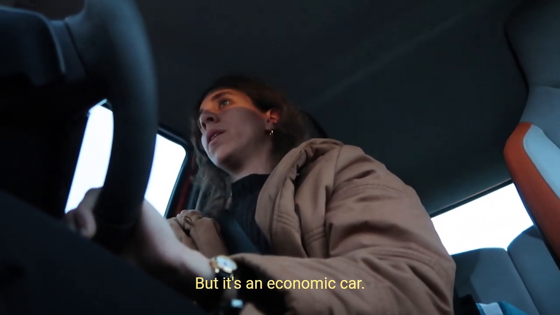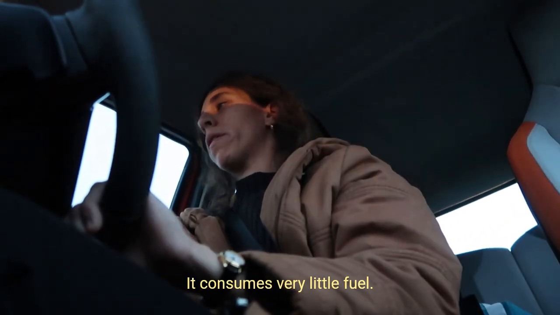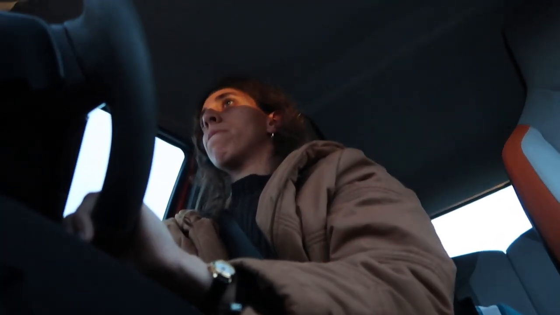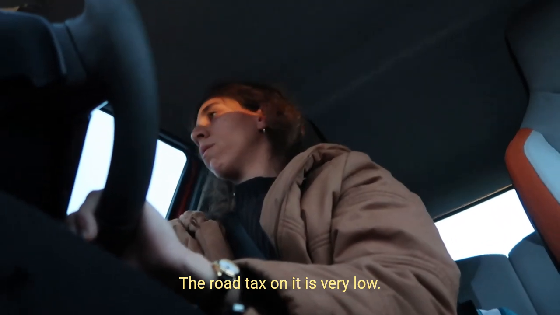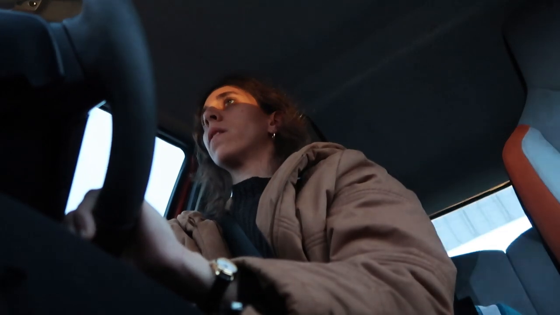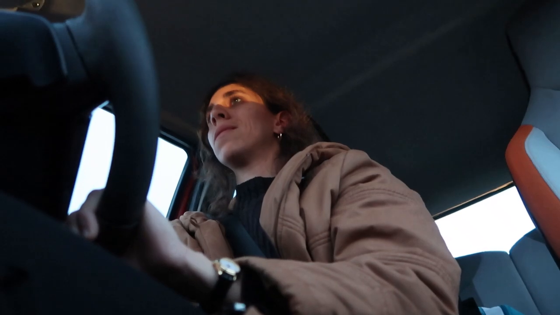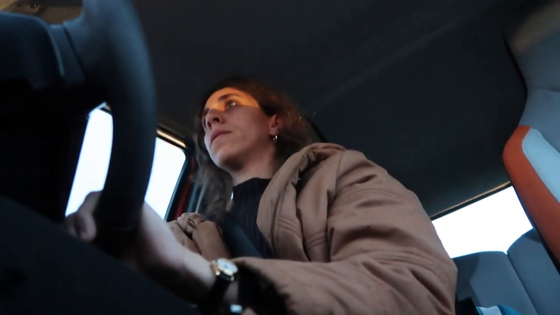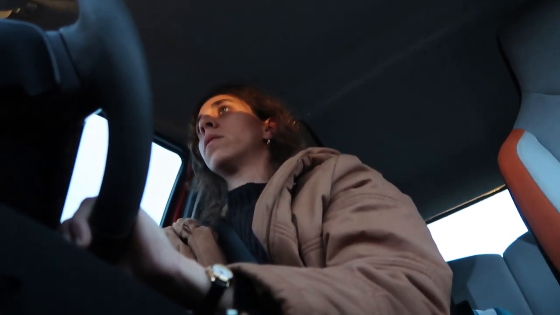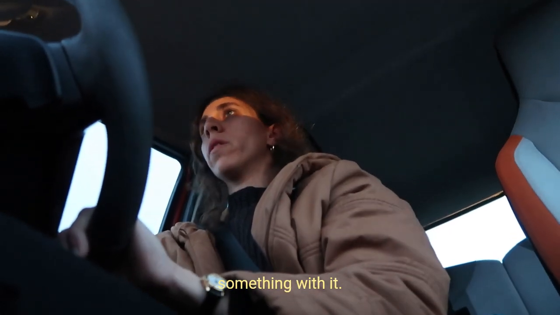But it's an economic car. It consumes very little fuel. The road tax on it is very low. The emission tax is very low too. So it saves me money, and if you save money, you save time. You get the time and you do something with it.